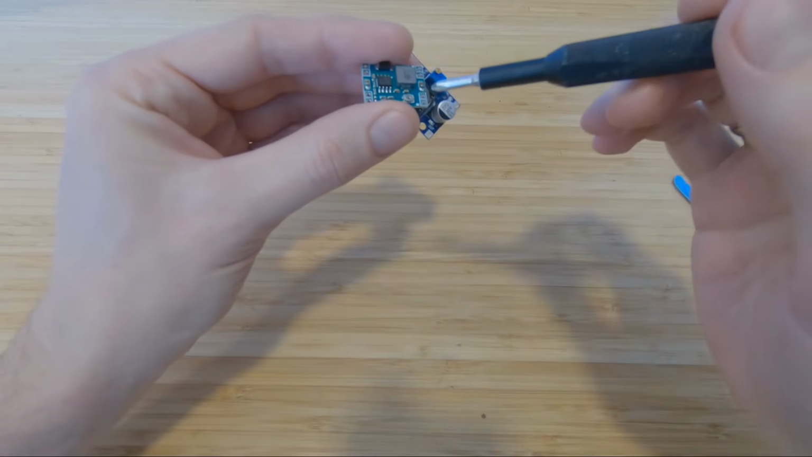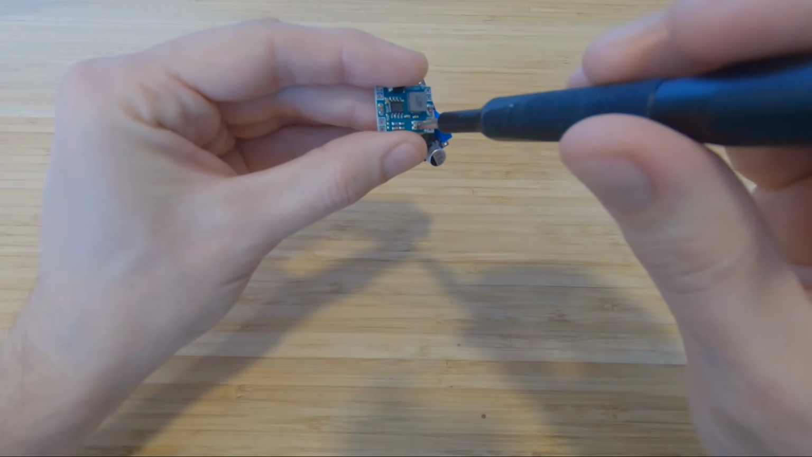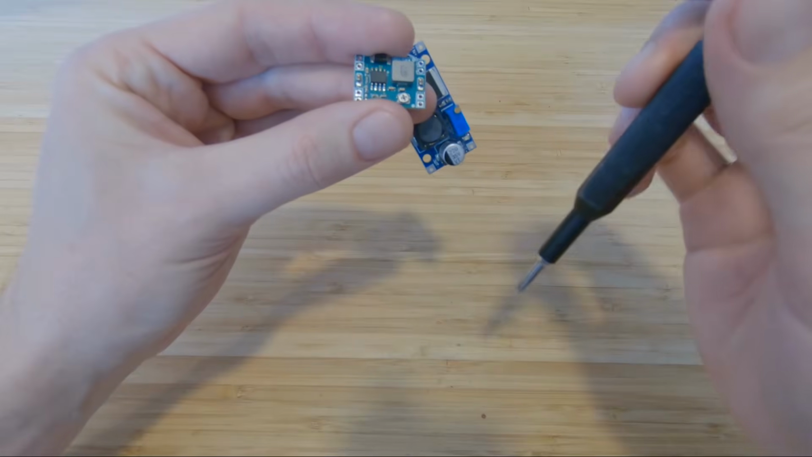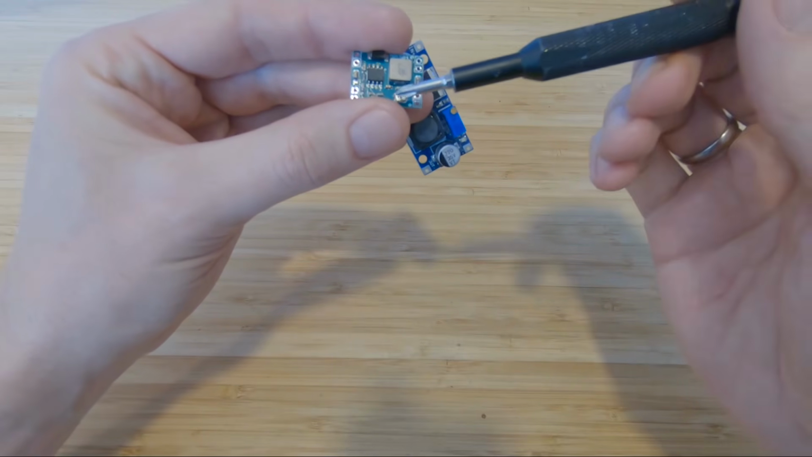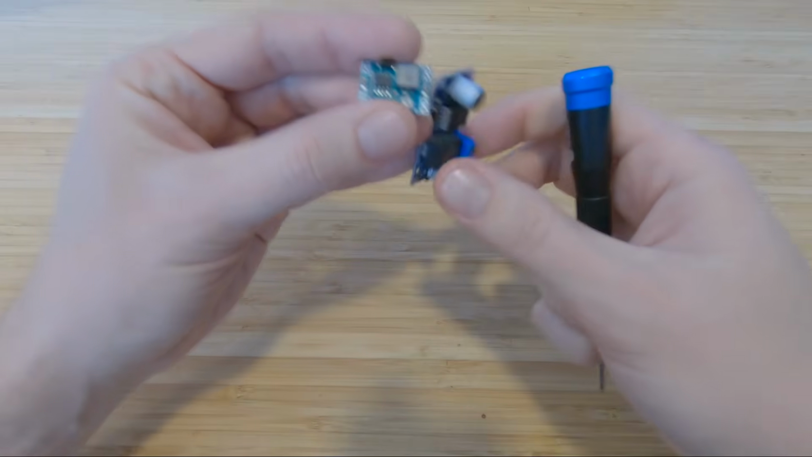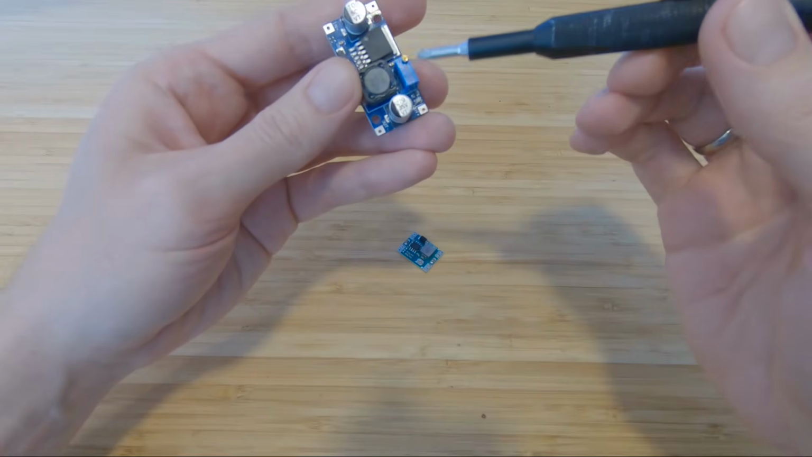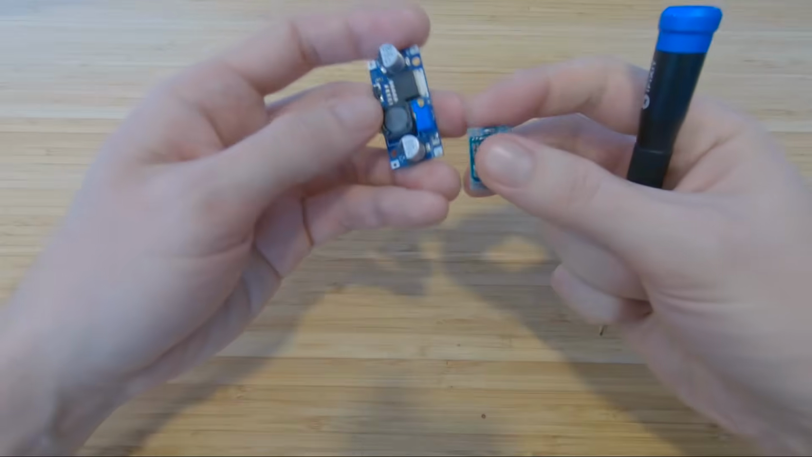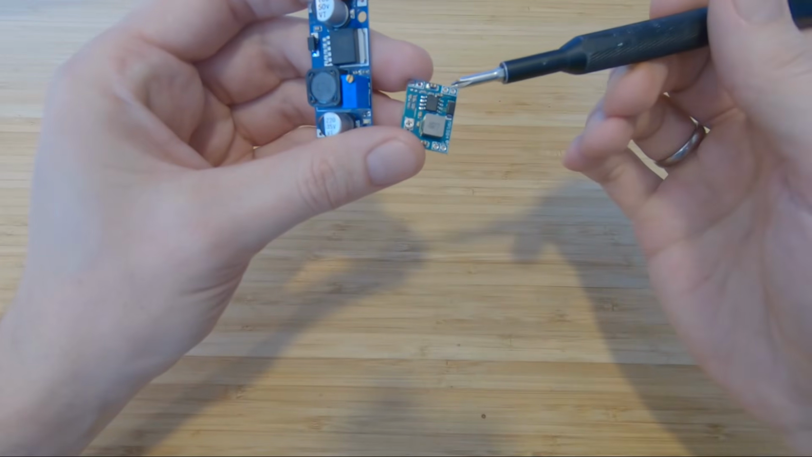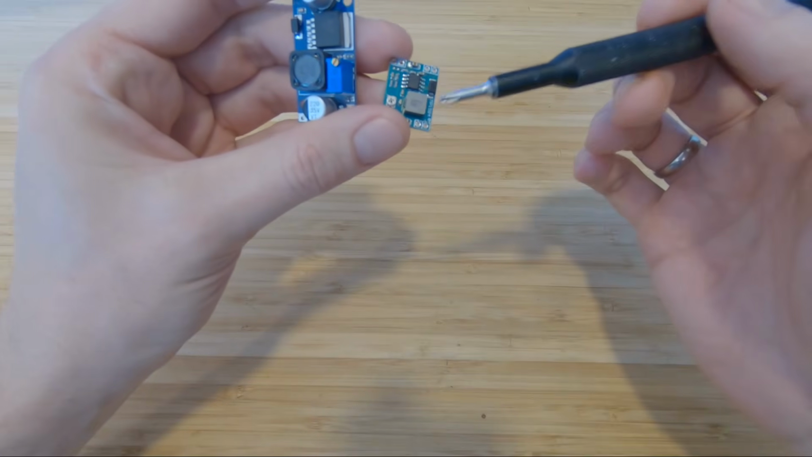The difference from the LM2596, the potentiometer is very small, so the tolerance is very tight. If you go more than 9 volts, it's very hard to get the precise voltage. On this one, you have much more precision with this potentiometer. And this lacks the capacitors on the input and on the output side.